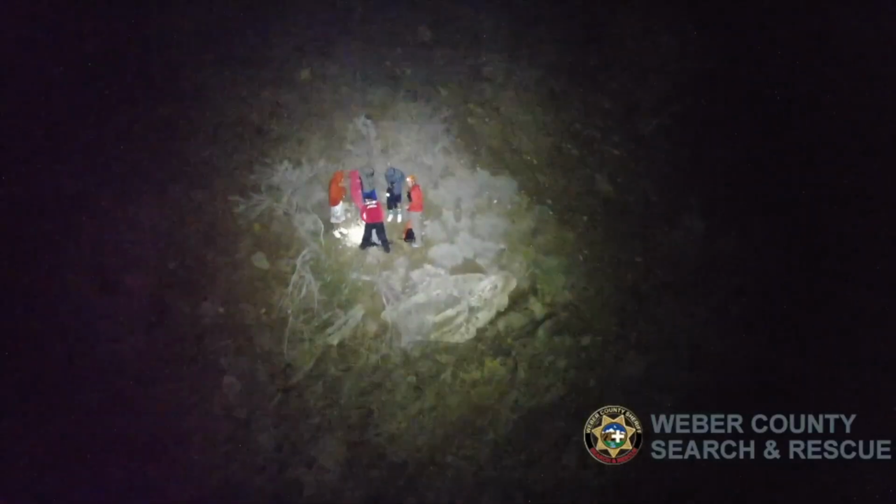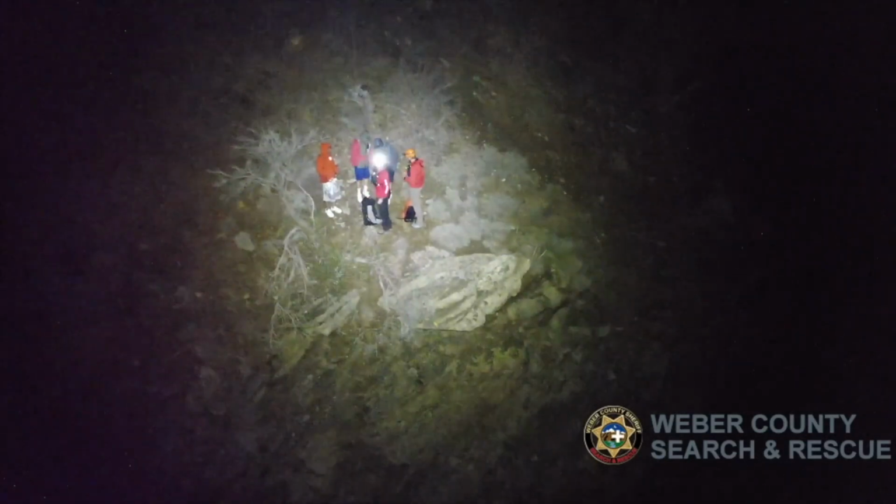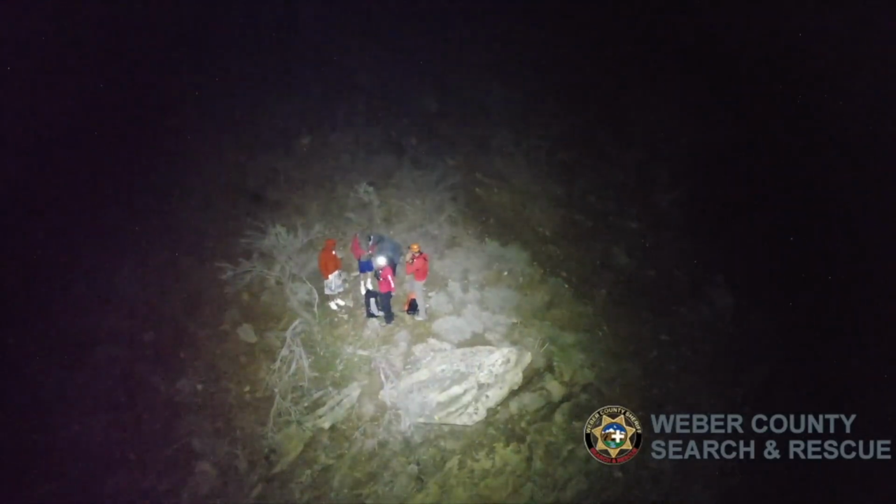Plus you have the laser rangefinder, the thermal, the zoom camera, so many different capabilities. And I can't emphasize enough how critical a laser rangefinder is, because as soon as you find your patients, you need to get those coordinates and radio them to your ground teams, so that it completely eliminates the guesswork as to where the people are. The M30T fills so many roles that the other drones just don't, that it is almost always our go-to first on scene. We're pulling that M30T.